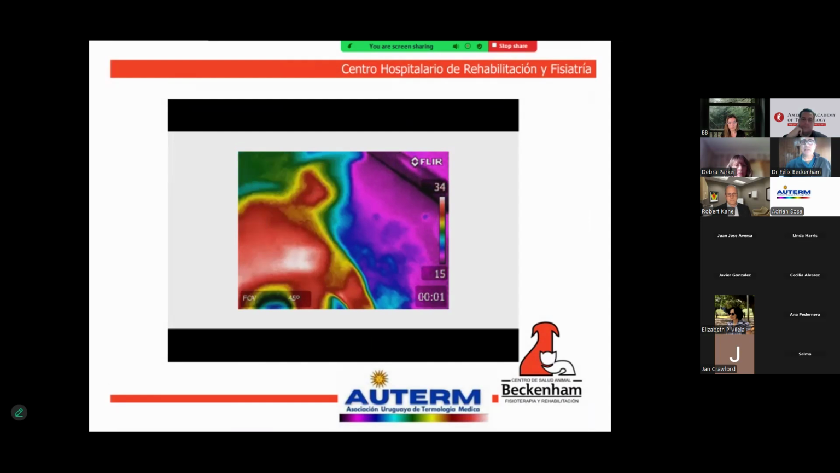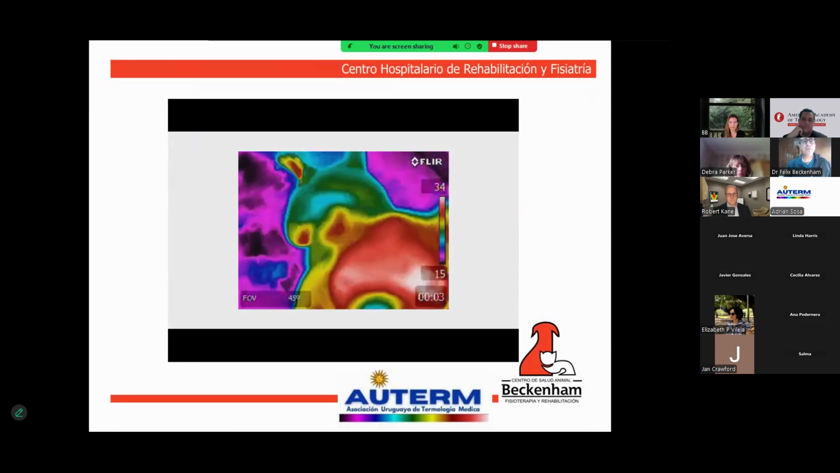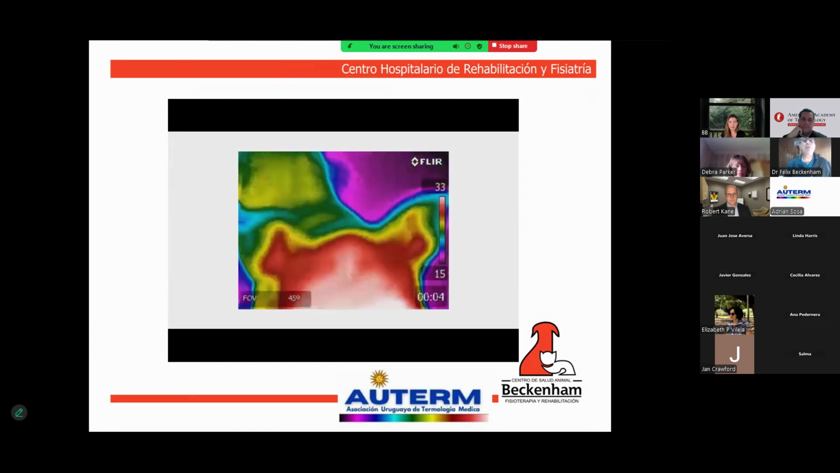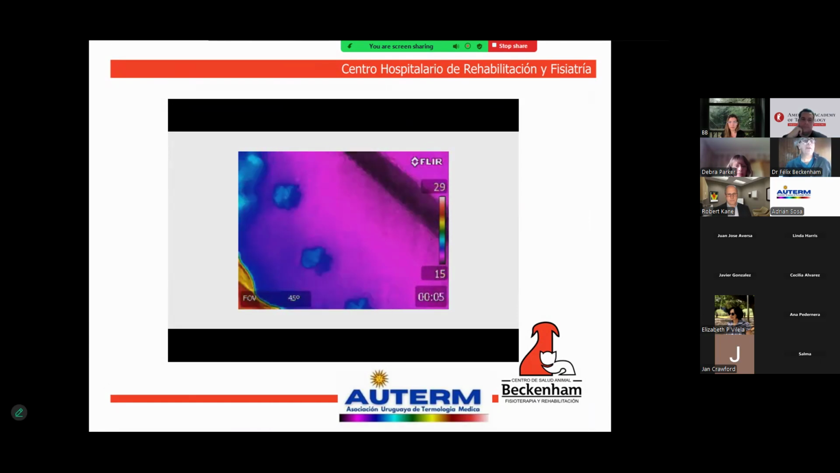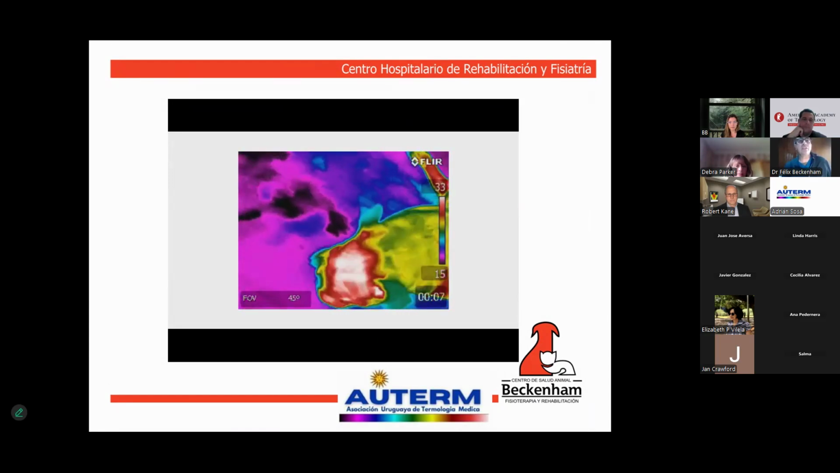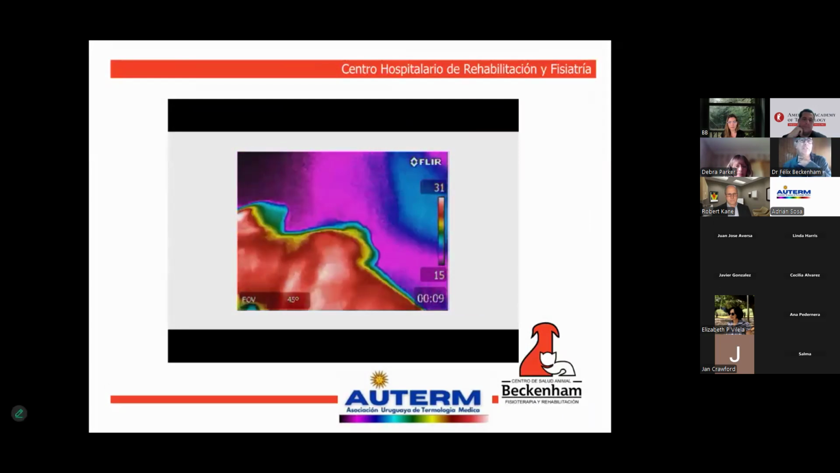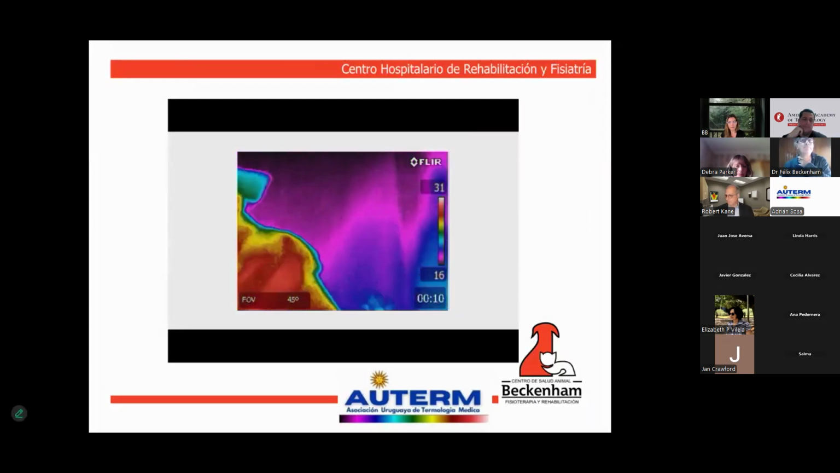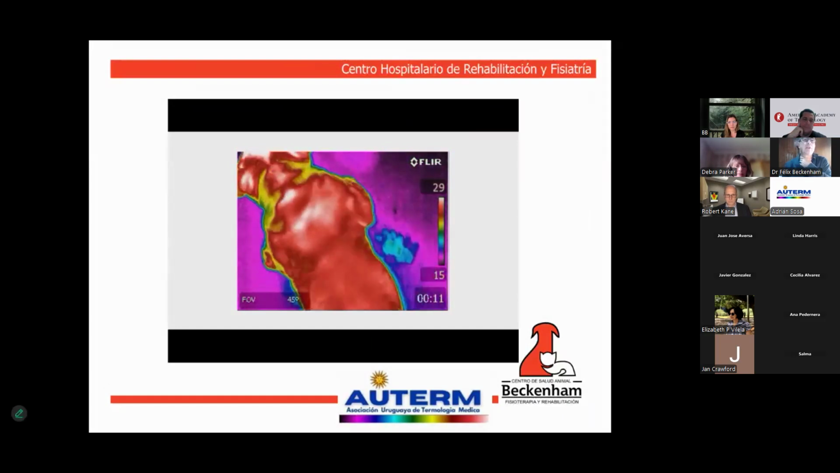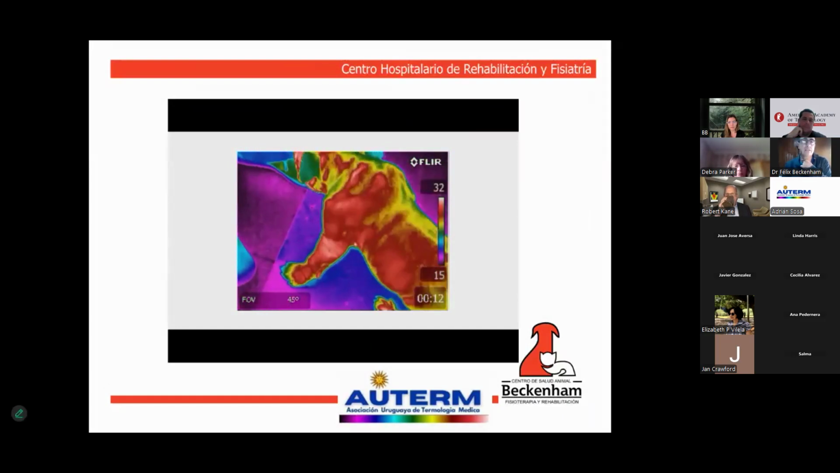This is thermography. It's very useful. It can be used in a very interesting way, especially to analyze changes in the behavior of tissues subject to movement. She is Luna. She has a severe spinal cord injury. You can see the movement, not normal. However,